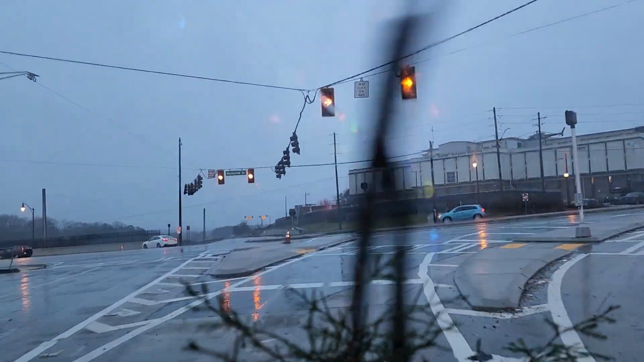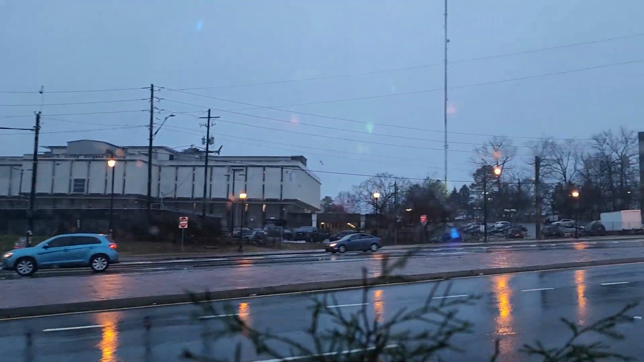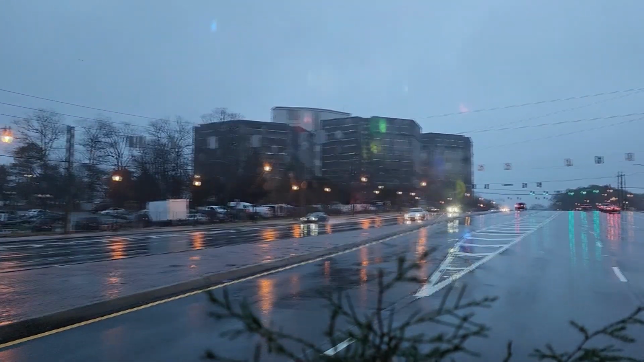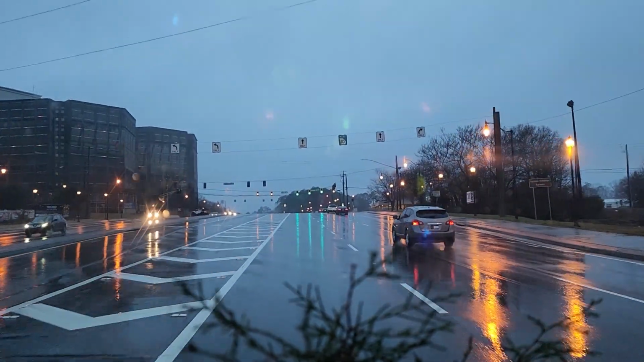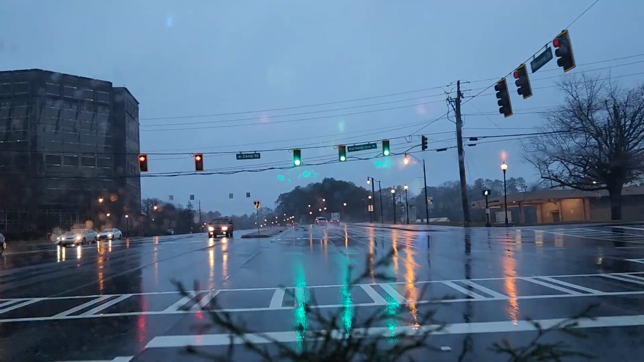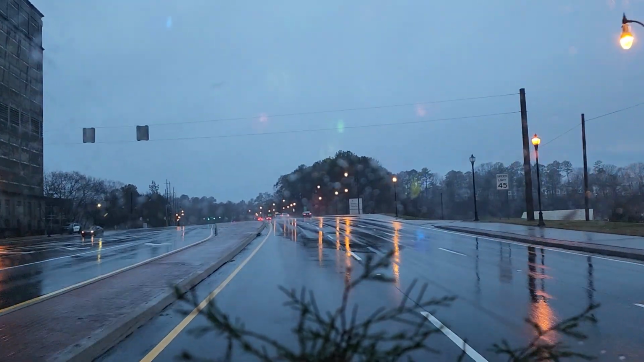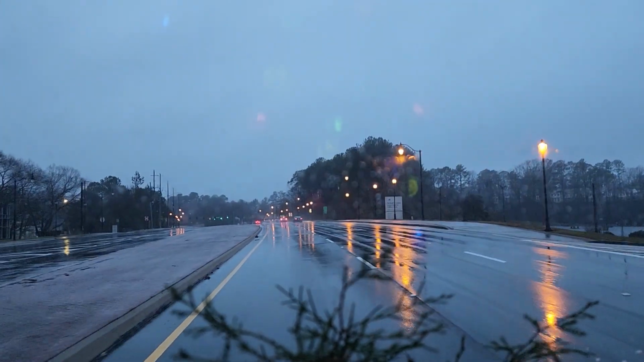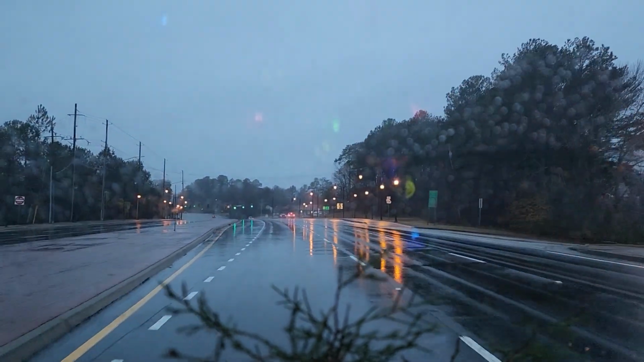County Jail. And the new DeKalb County Jail. Or I say new. Christmas Eve 2023.